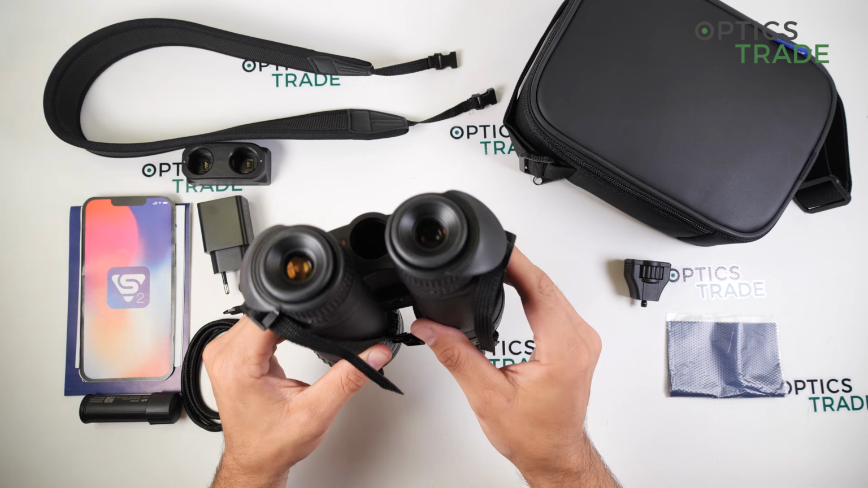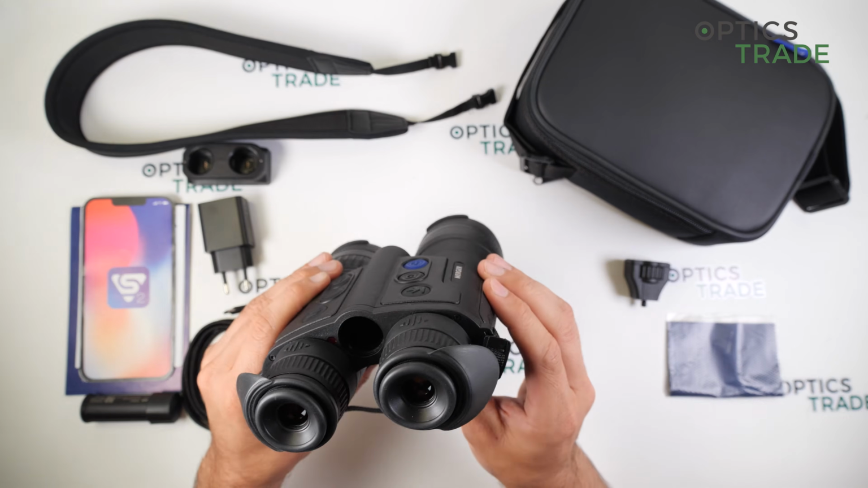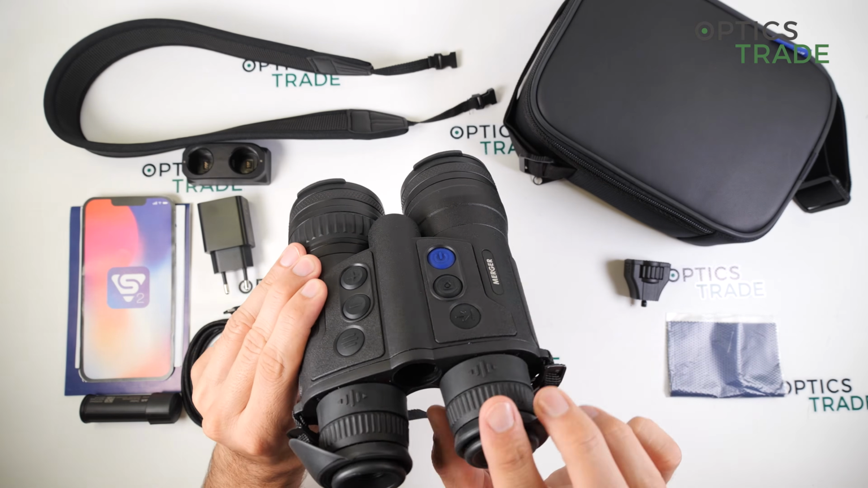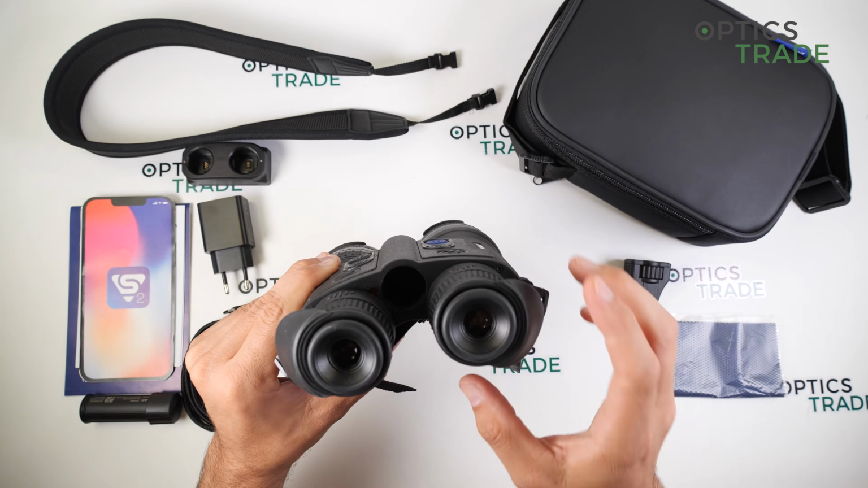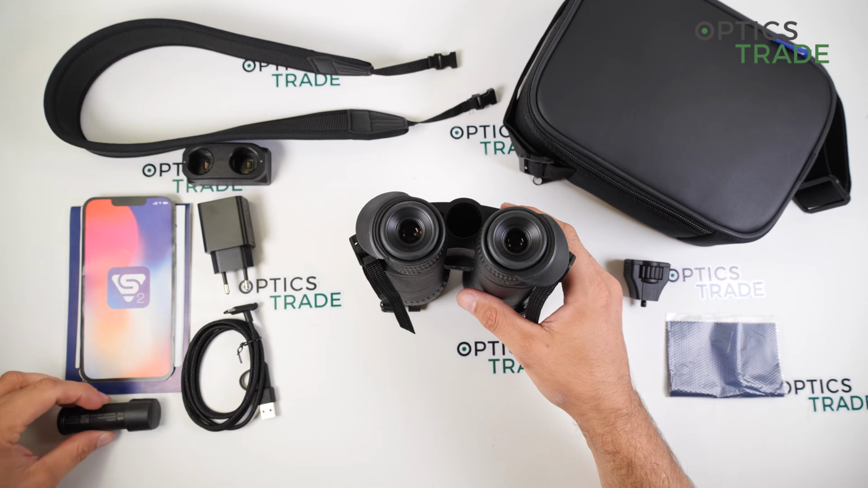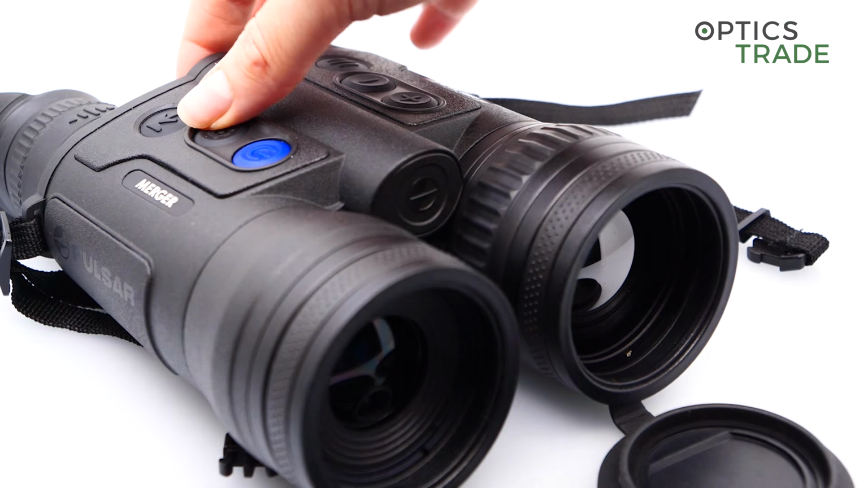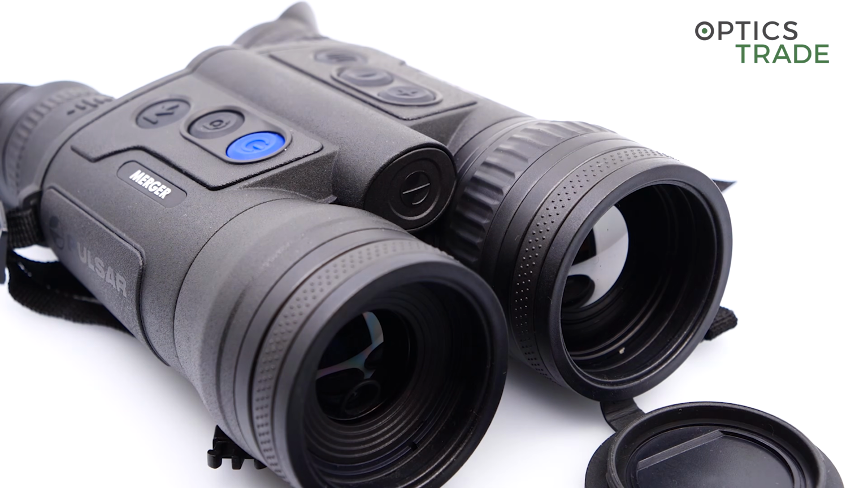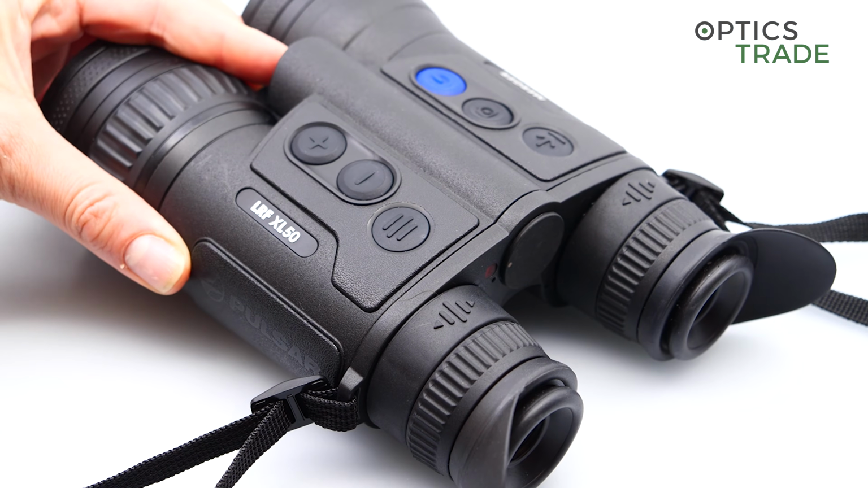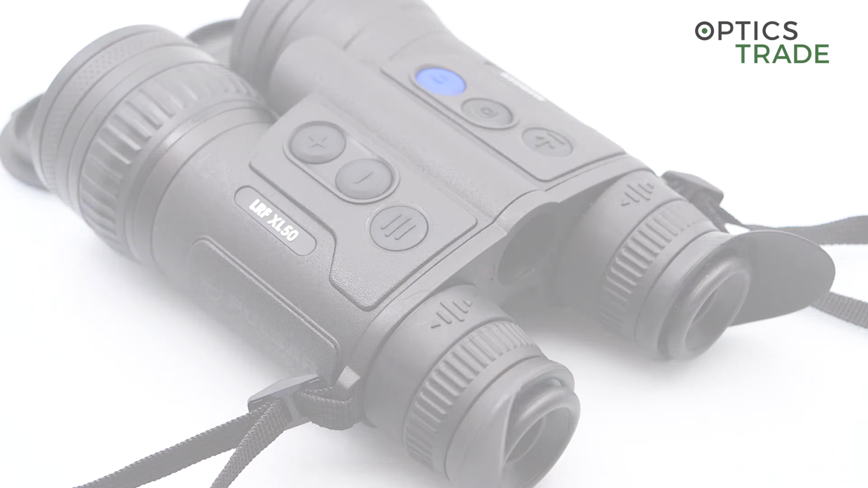In the screen of the device you also have a power indicator, and what is special is that you have two batteries. One battery is integrated and one is external, so you can swap it also if the device is turned on. And the startup time of this device is approximately 6 seconds, but we will also have Optics Trade real startup time, which you can look at then. So we film it directly since we push the button.